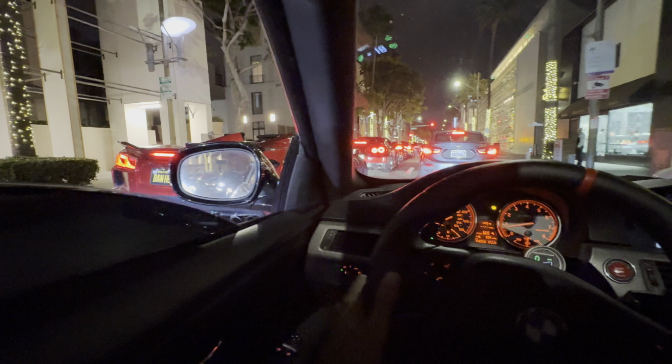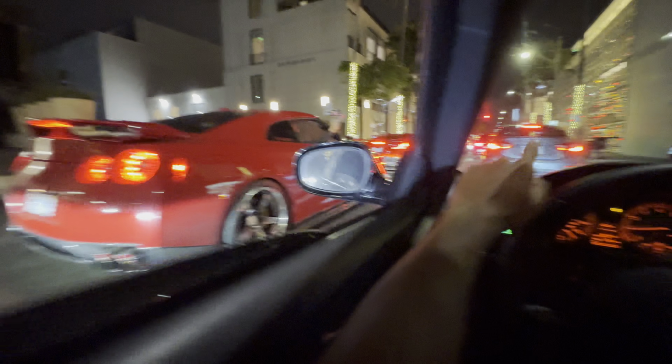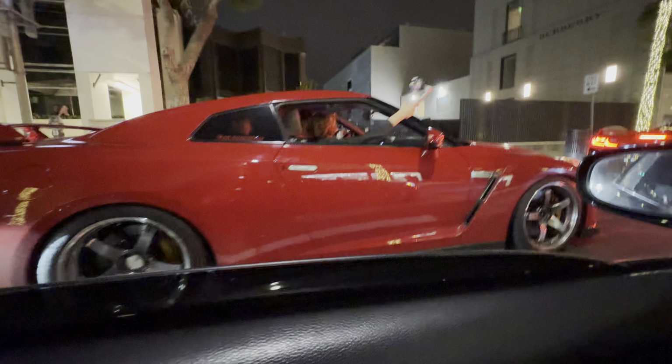We are shutting down Rodeo. Look at this lineup right here. We have a C8. Shit is nice. We got a GTR, another C8, another GTR. We out here getting this content.